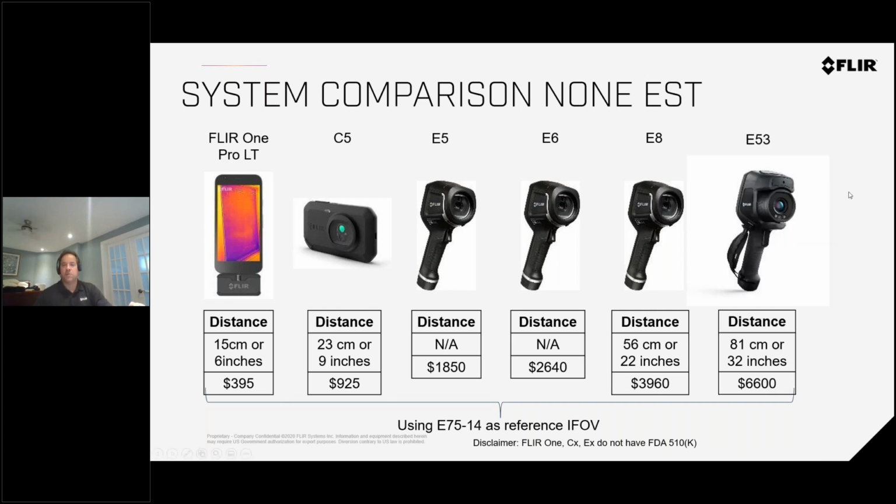We have an E53, which is a model similar to the E75. Again, it's kind of an in-between. Some people would just want to use it for price point, understandably, but you still have to be 32 inches. It will not be as accurate as your higher end models.